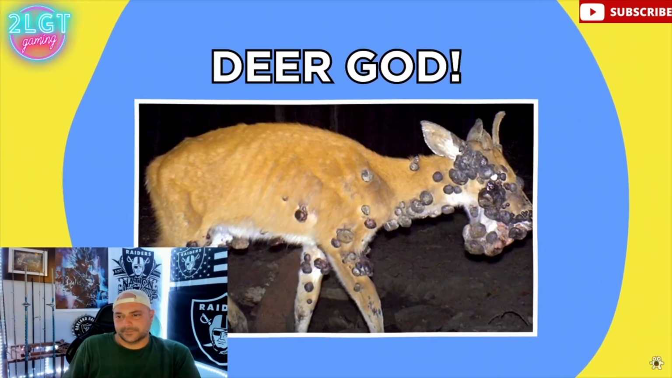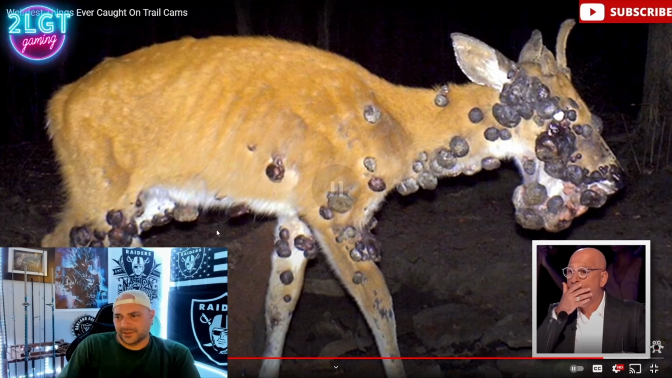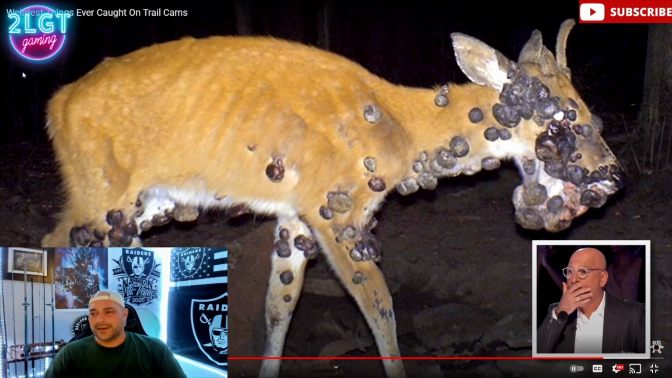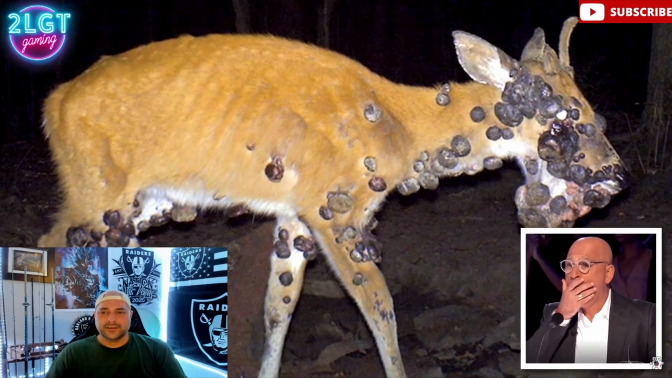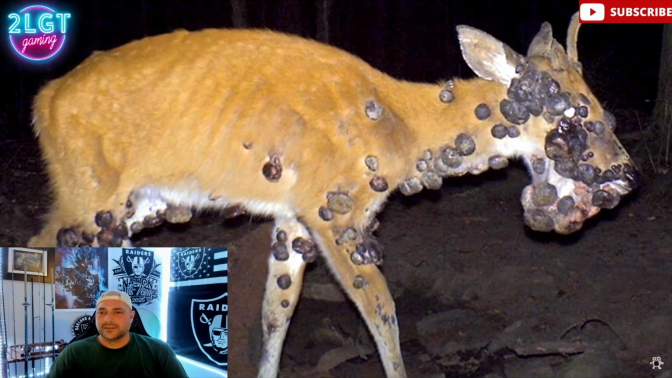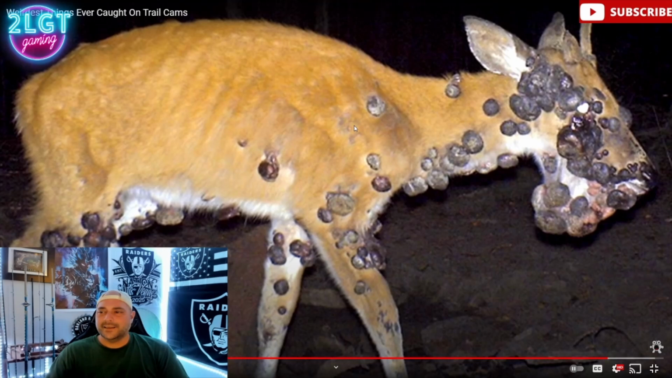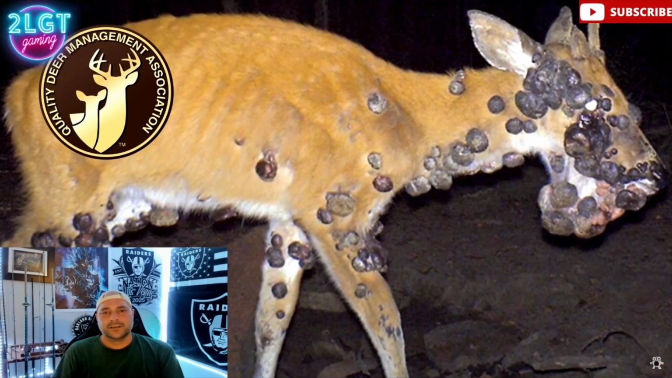Dear God! Can someone call a doctor for Bambi? Dude, what the hell? What are those? That's something I've never seen before. He's not looking too good. This image of a pretty abnormal white-tailed deer was captured on a trail cam belonging to the Quality Deer Management Association in America. It looks sickly as hell.